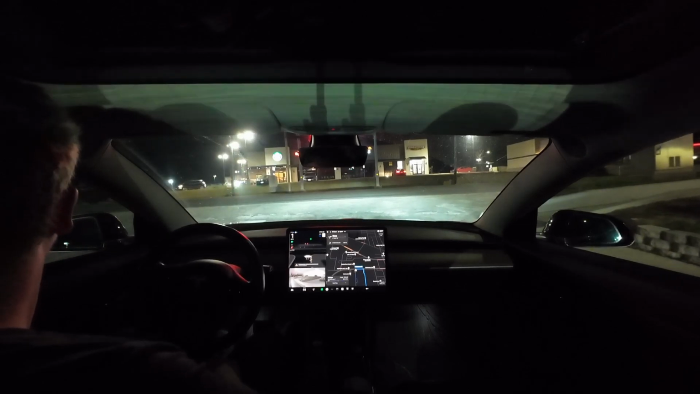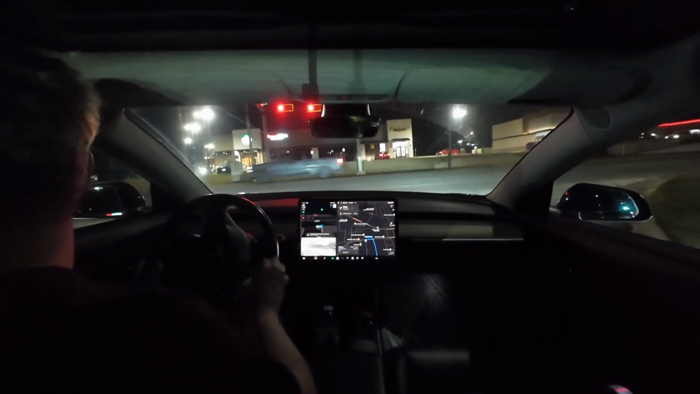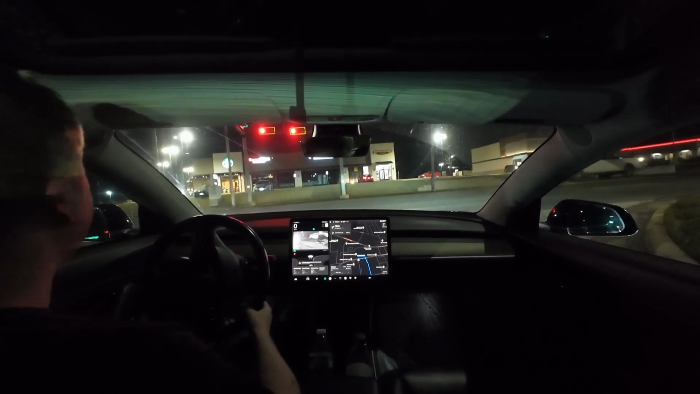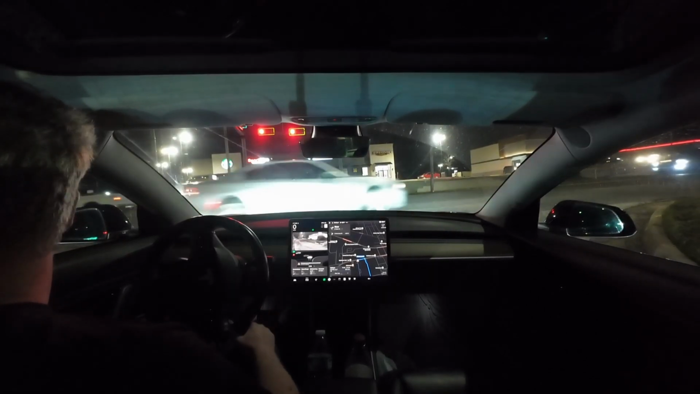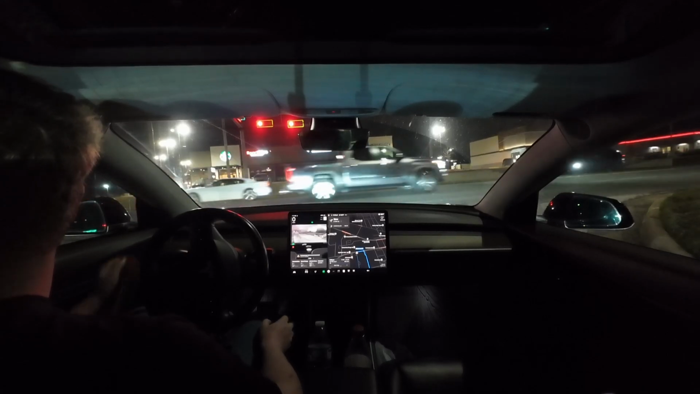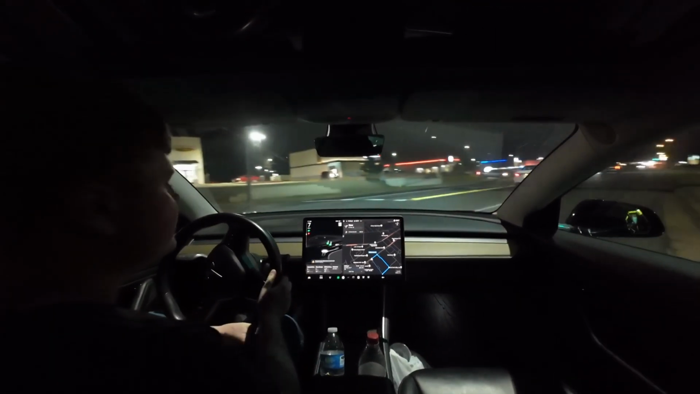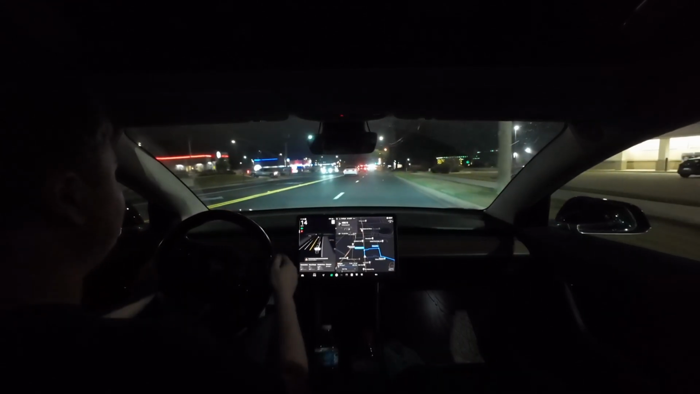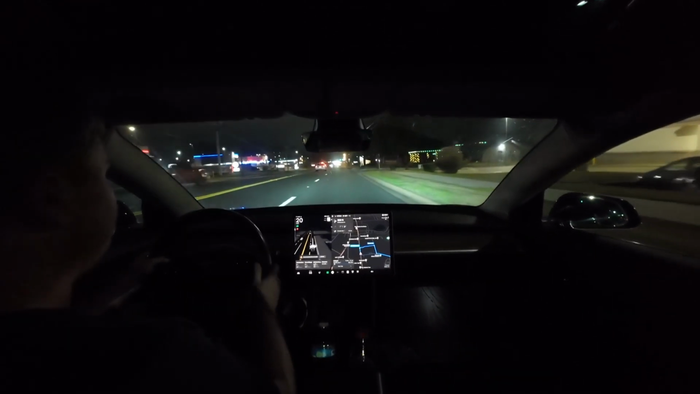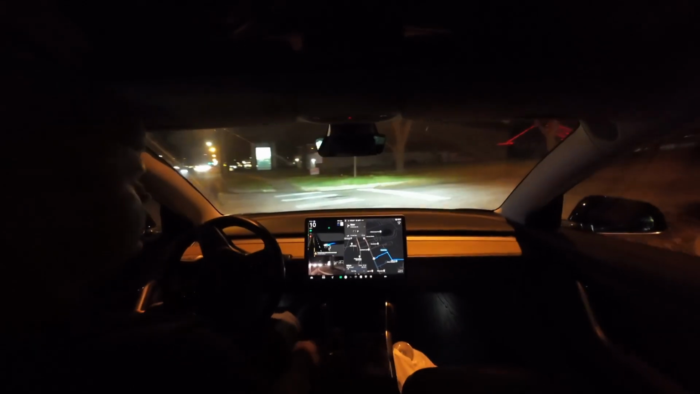So, it is possible to make a right on red here, which it is doing, and I would not do. It is hard to see though. I will cut it some slack there because that oil change sign really blocks your view. Now it won't let me engage. There we go.